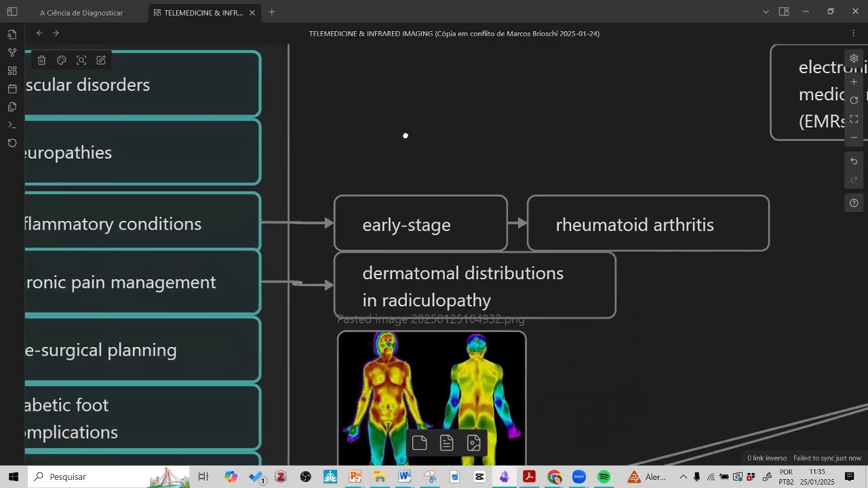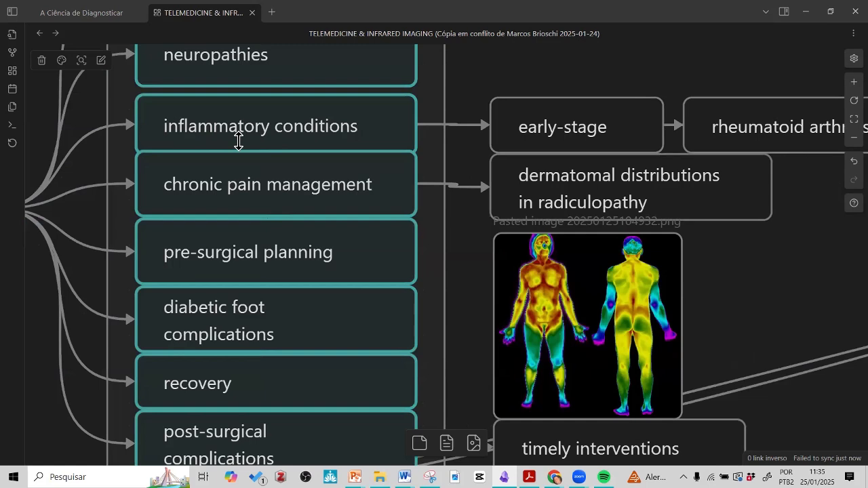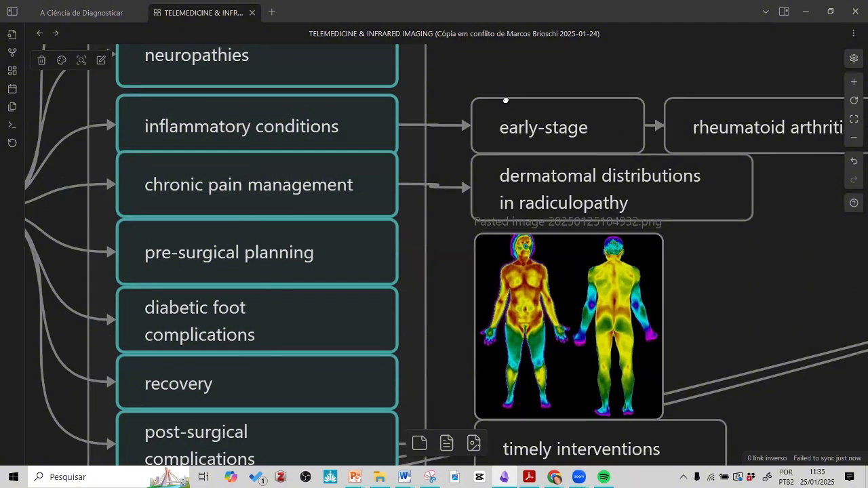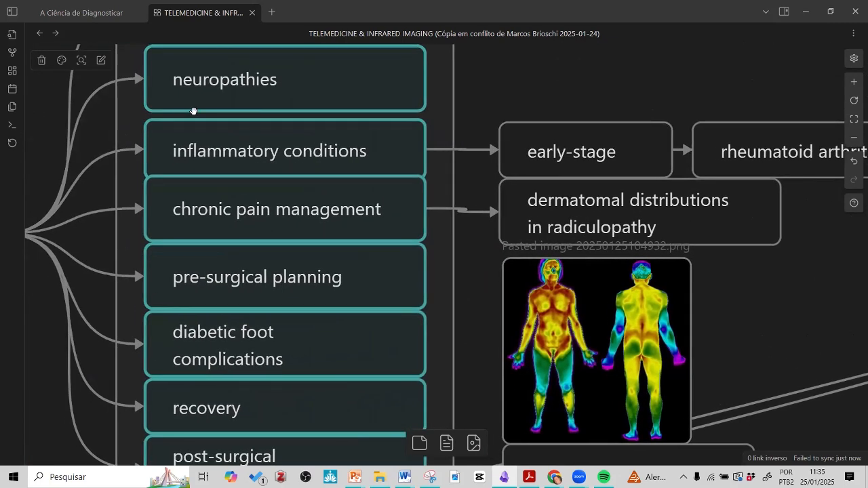And our focus is much on early stage. This is the point, because you can say, no, but I can see this by ultrasound, I can see this on MRI, I can see this on tomography. Okay, but in an early stage, much earlier, as early as infrared, 99% no. So if you have someone specialized who understands the disease, not just infrared imaging, but what's behind the infrared image.